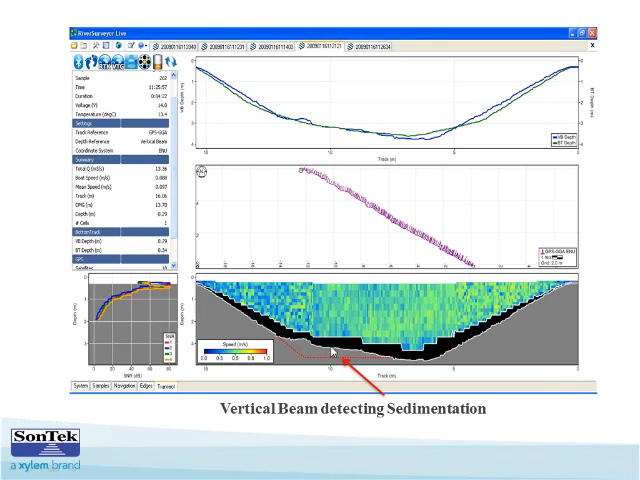Using our vertical beam at the same cross section, the RiverSurveyor is able to detect sedimentation across that profile. And as you can see, the beams are aligned going across, but the four-beam has averaged out what the vertical beam is seeing along the bottom.